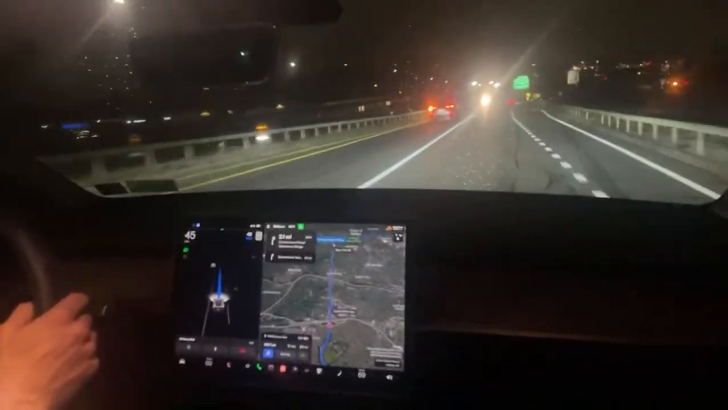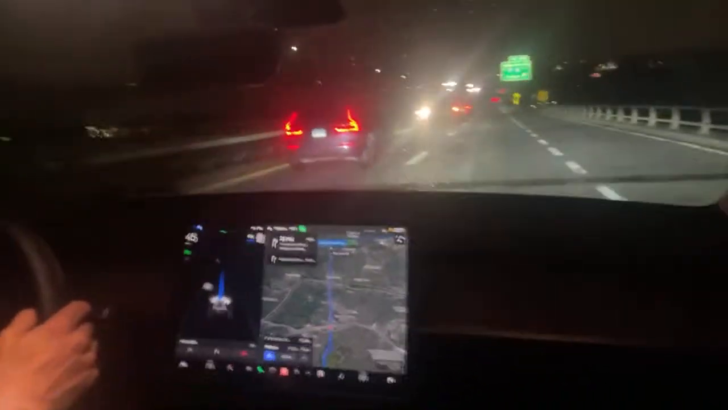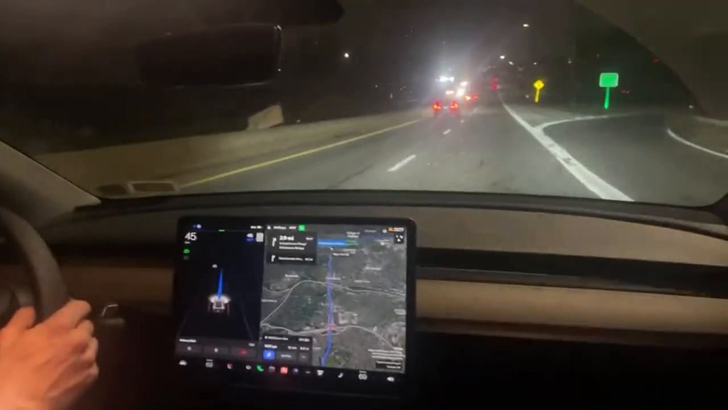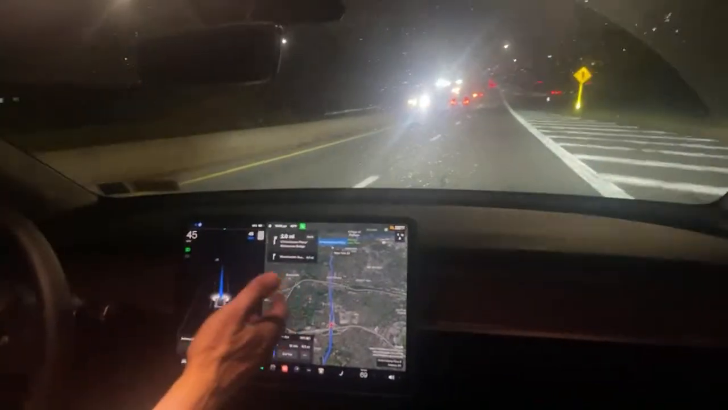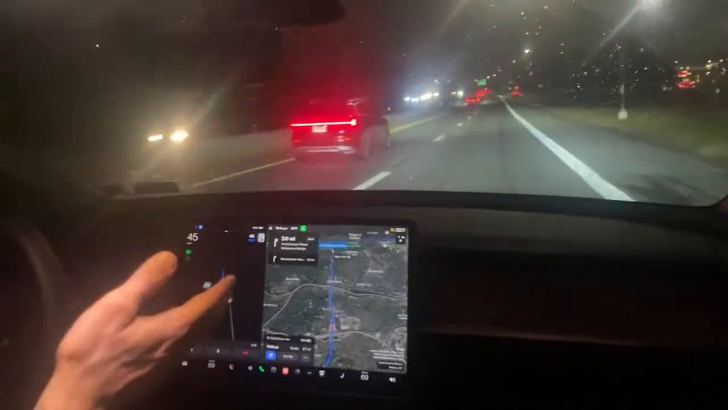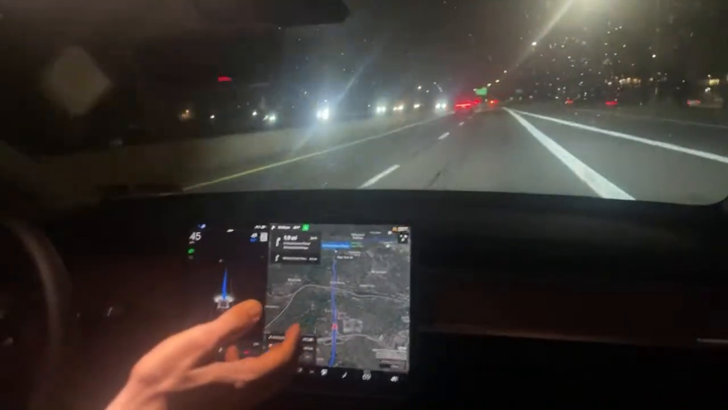So looks like we have 2.1 miles to exit 9. I'm holding the steering wheel the whole time. Tesla has you say okay to a warning that this is beta and you cannot fall asleep or take your hands off the steering wheel.